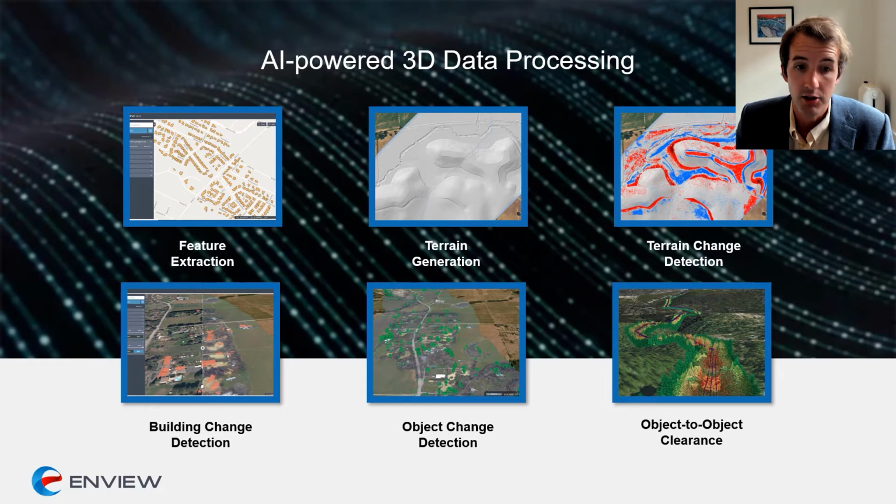Building change detection, other object change detection such as vegetation, and also things like object-to-object clearance. So if you've got a power line, assessing 3D clearances between the conductors and the surrounding vegetation.